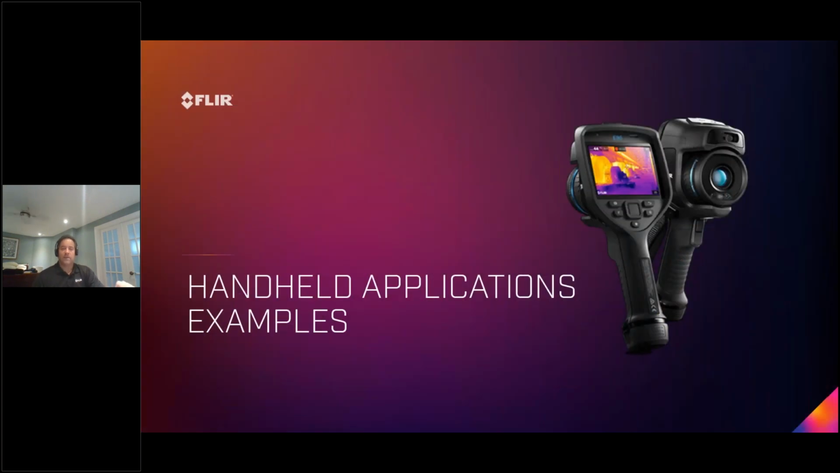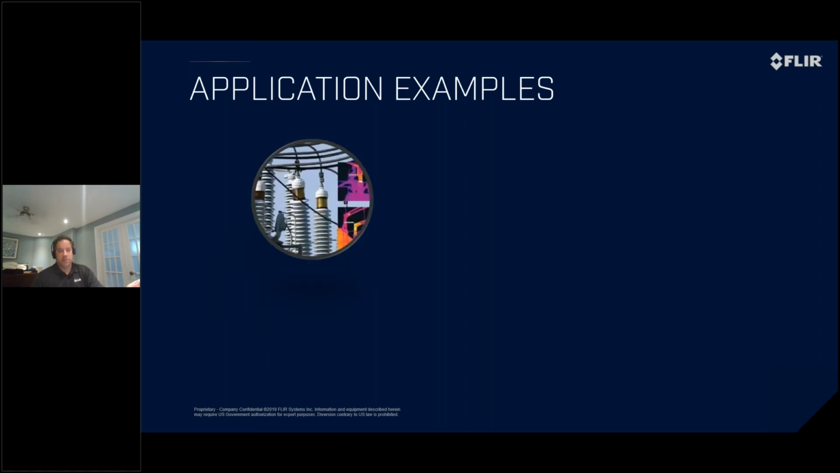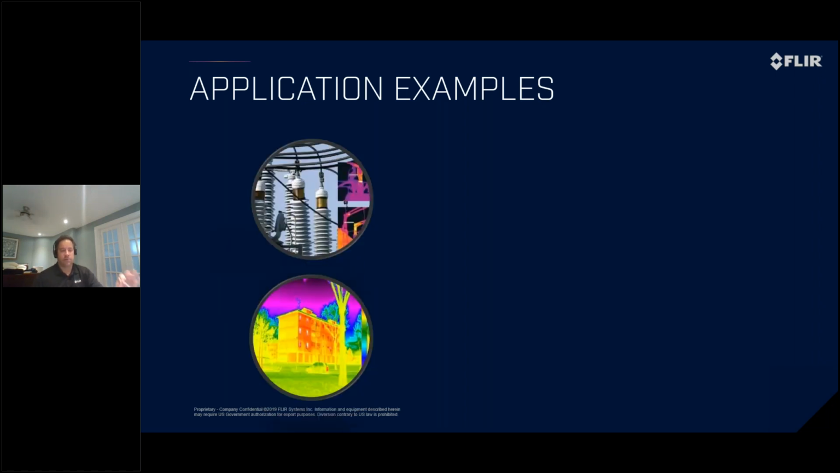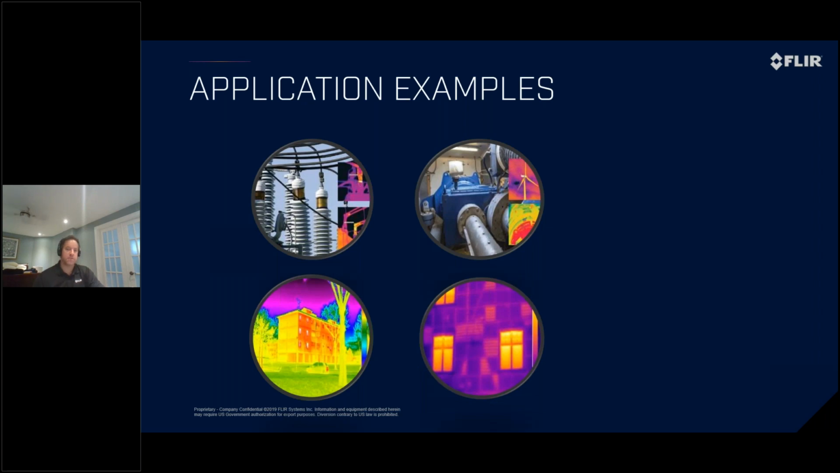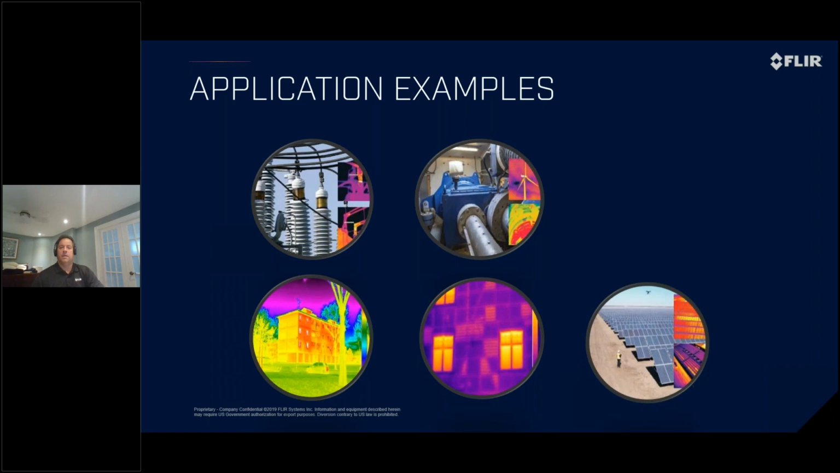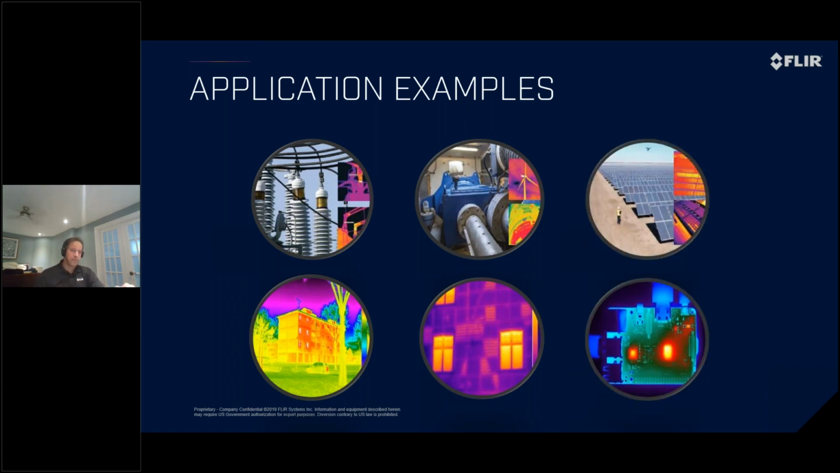For the handhelds, which have been used for a long time, we've had our handheld cameras for many, many years, basically since the early 50s and 60s. Electrical inspections, very common. Panels, fuses, bus bars, building inspections. Windmills, building inspections looking for missing insulation. So for the building world, you're looking for water infiltration, roof leaks, missing insulation, any kind of strange anomaly, you would be able to find it with a camera. Solar panel inspection, circuit board inspection, and many more applications out there.